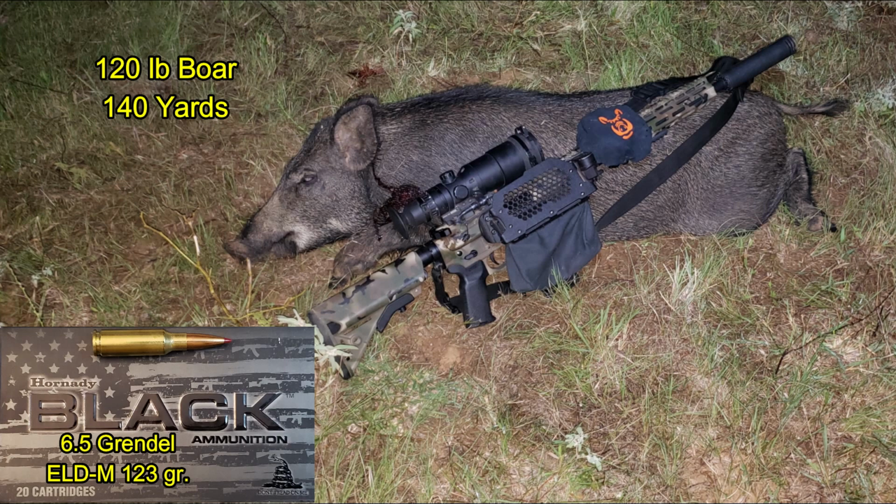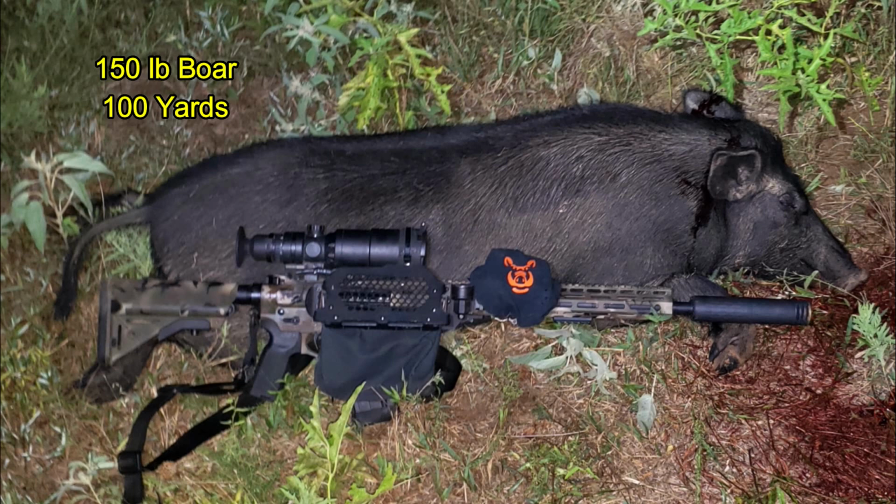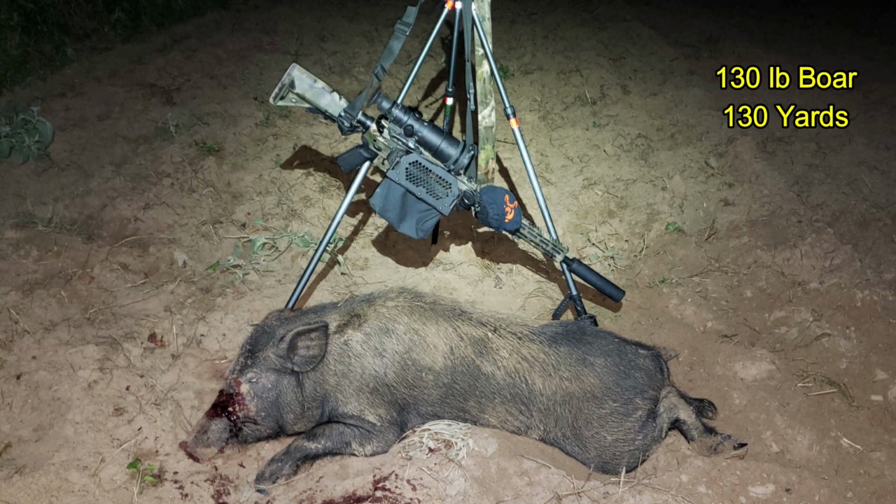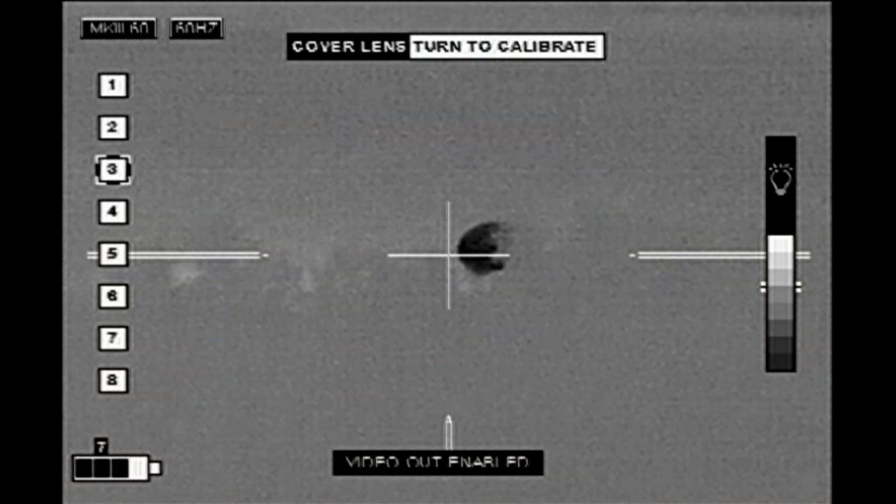Second boar, 120 pounds, 140 yards, in the side of the neck on the move. Another right behind the head at 100 yards right here. And the last hog at 130 yards, behind the head, exiting out of the snout. And Carpe Sus moved on to my next property.